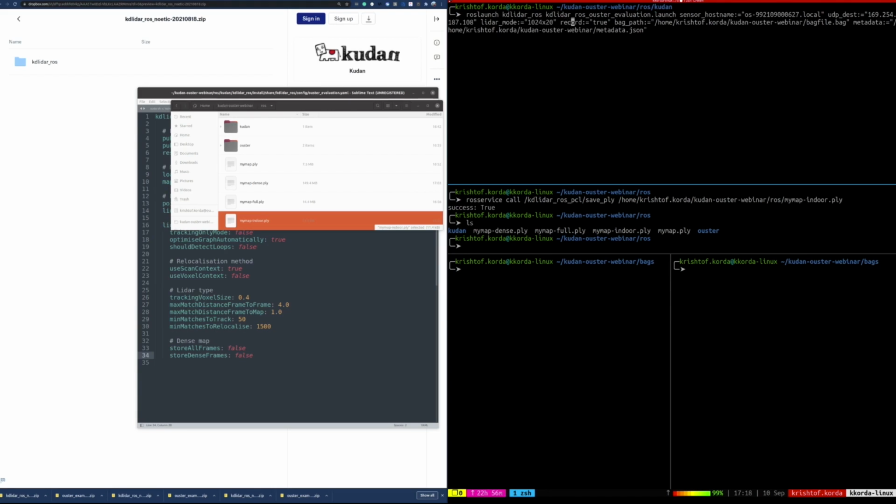We're going to set record. This is a new parameter. We're going to set record equal to true. And then we're going to give it a bag file path to save the bag file. And same as before, we're going to make sure we use full, absolute paths from the root, no relative paths like the tilde sign or dot sign or anything like that.